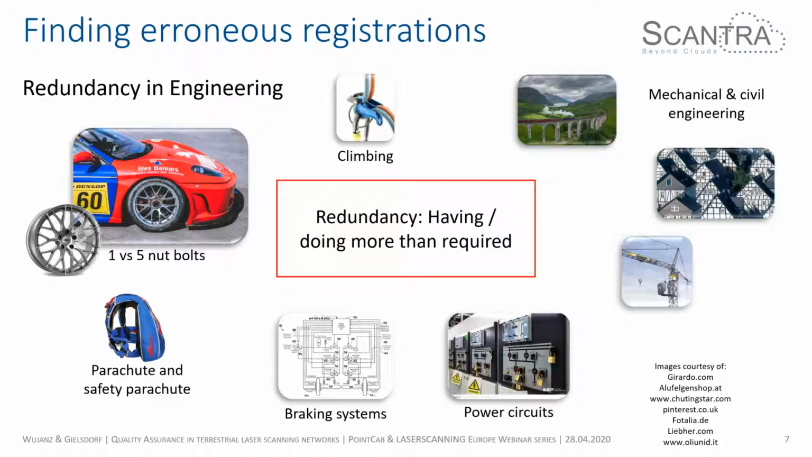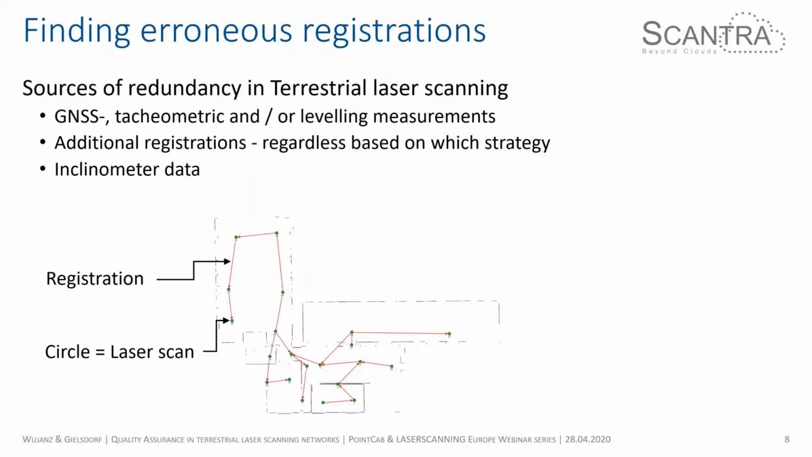So let's go to laser scanning. You can see, first of all, there's a small picture of a scanning network. I will use the same notation throughout the talk. So whenever you see a circle, that's highlighting the location of a laser scan. Whenever you see an arrow, it means this is a registration between two scans. So this is roughly what we're going to talk about: networks and how they can be designed.